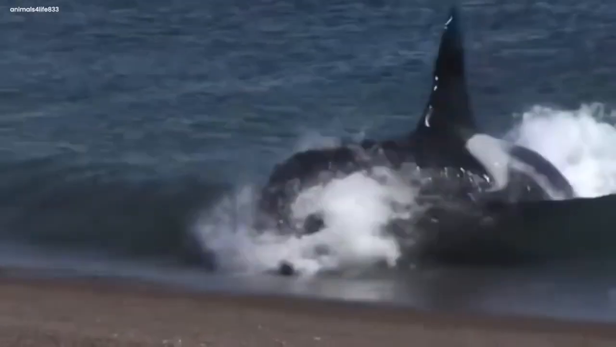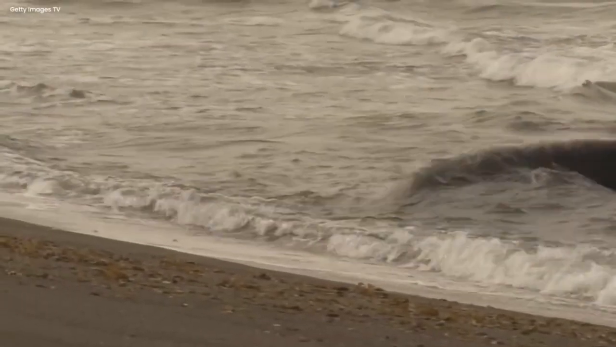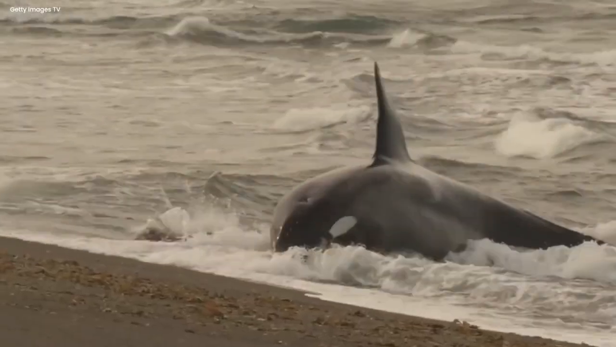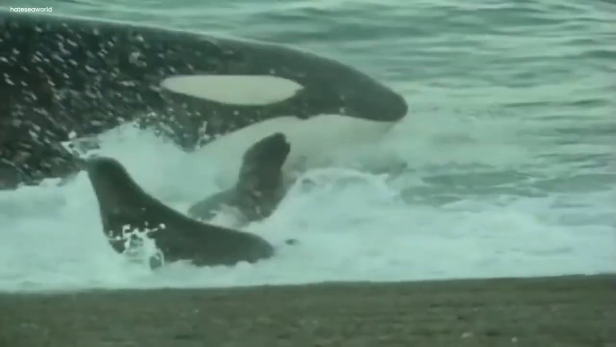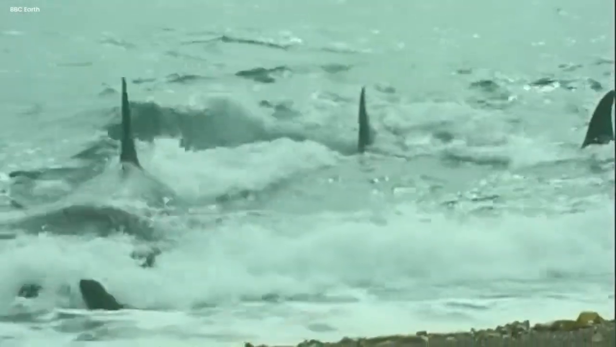The orca attacks the seals very brutally. It comes with a very high speed, not letting the seals know, and gets on top of the seals, harming them with all its pressure and force. It gets back after hurting the seals. It comes to the end of the seashore to hurt the seals, and then goes back into the water.